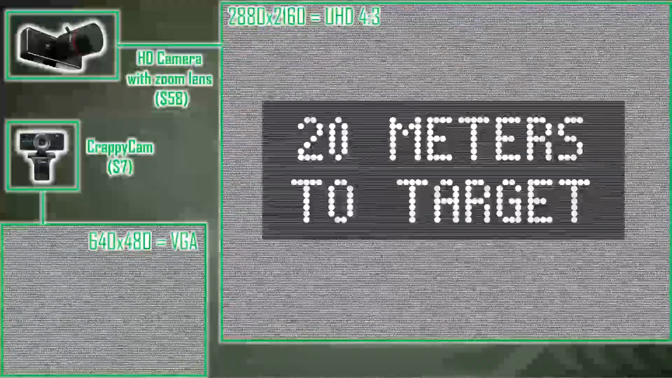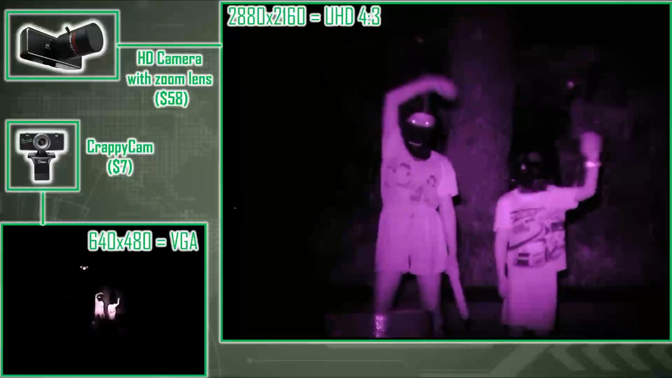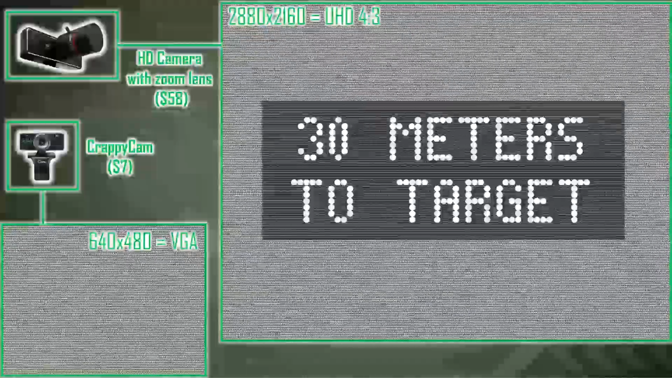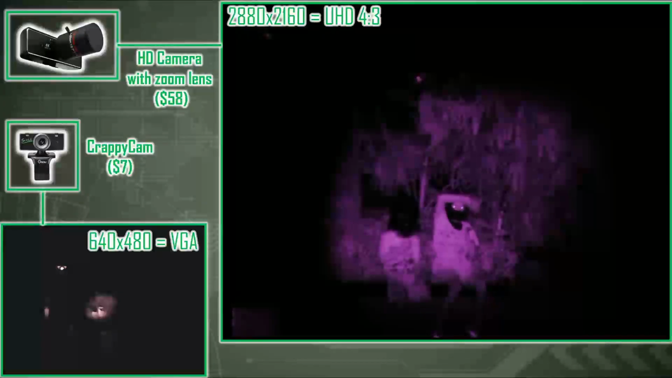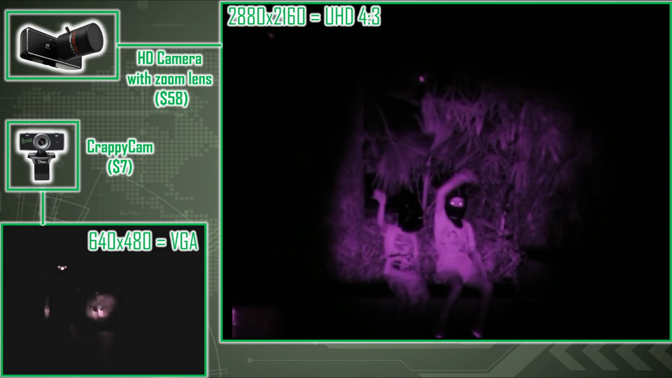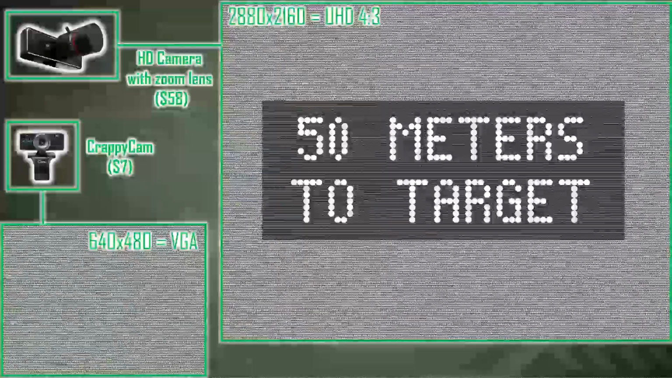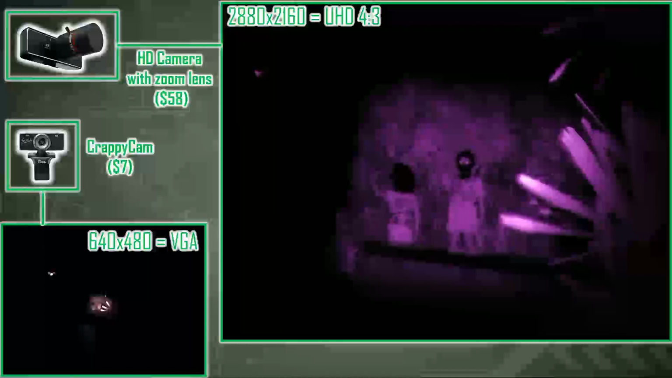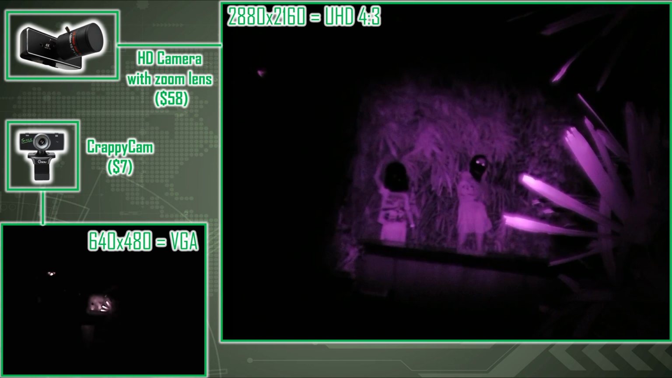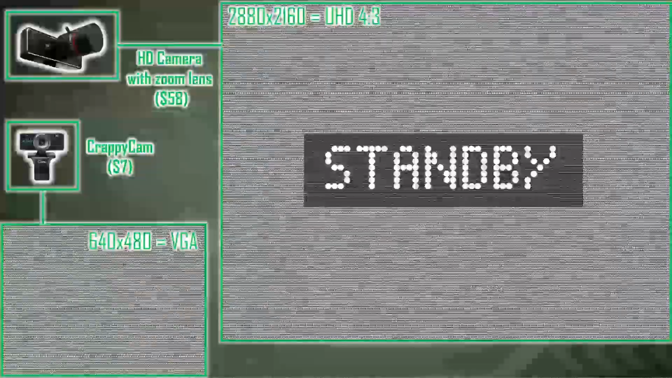At 20 meters of distance, the improved optics and resolution are giving a major improvement over the previous version. By the time we get to 30 meters, the old VGA camera output is pretty useless. But our would-be burglars are still very visible to the new camera. At 50 meters, the clarity is at about the same level as the old camera was at a distance of just 5 meters. If I want to increase the distance even further, I am going to need a more powerful infrared flashlight.